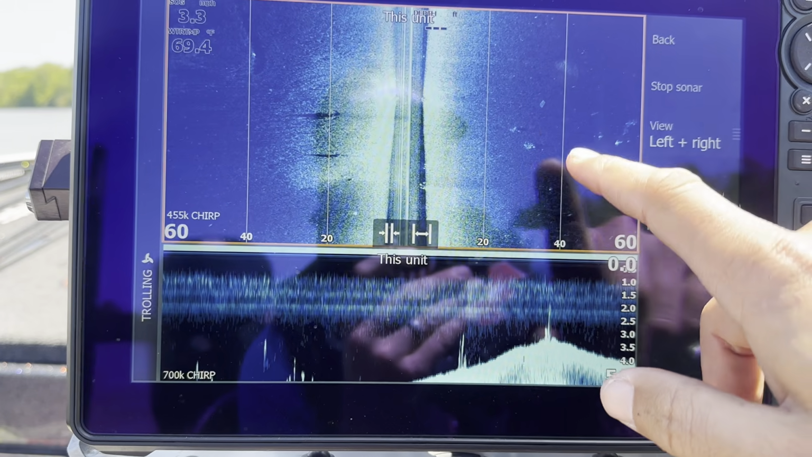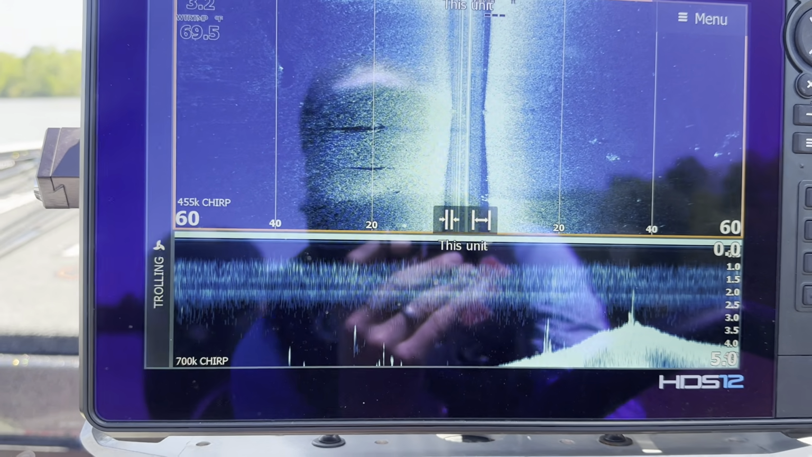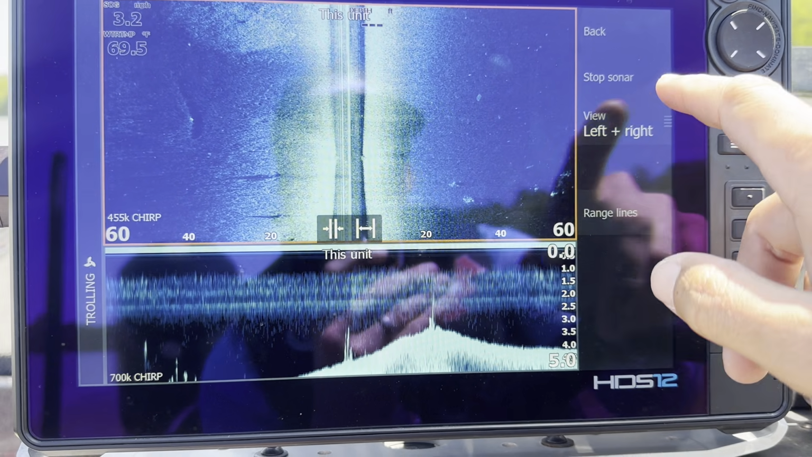But if you need some help, maybe when you're first learning how to use your side scan, that could be helpful. But otherwise, we turn that off, range lines off. We have a view left and right.